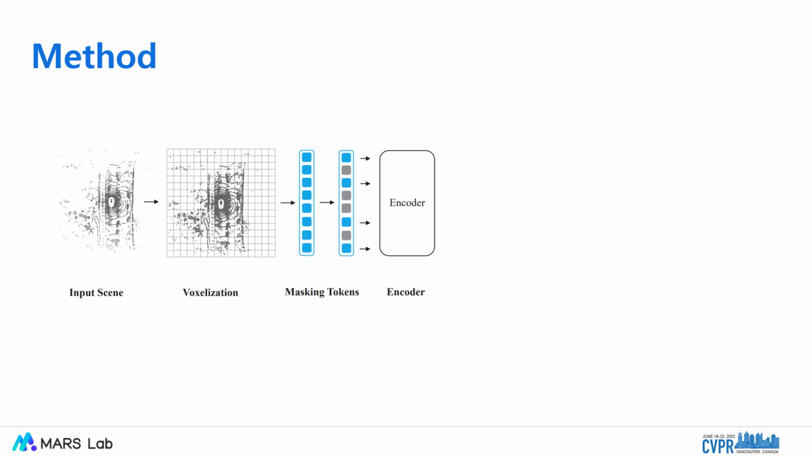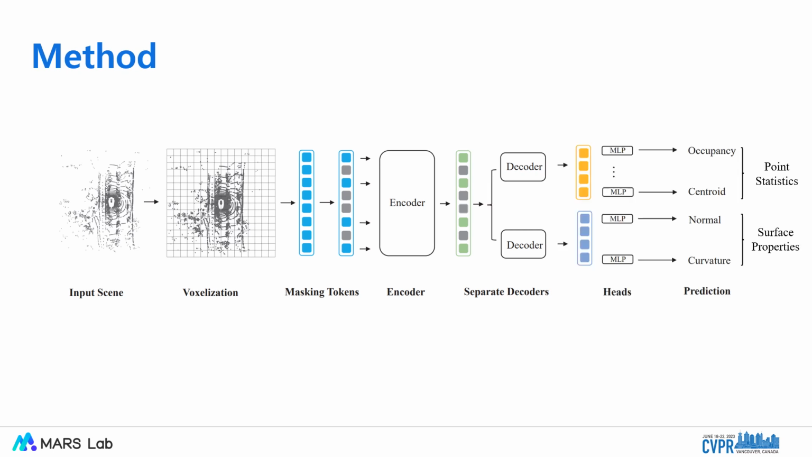Due to the sparse and long-range nature of the input scene, we choose a sparse transformer proposed in SST as our encoder. Then, the output tokens of the encoder and the learnable mask tokens are fed into two split decoders. One is to decode the point statistics including occupancy prediction and centroid prediction. The other one is to decode the surface properties including normal prediction and curvature prediction.